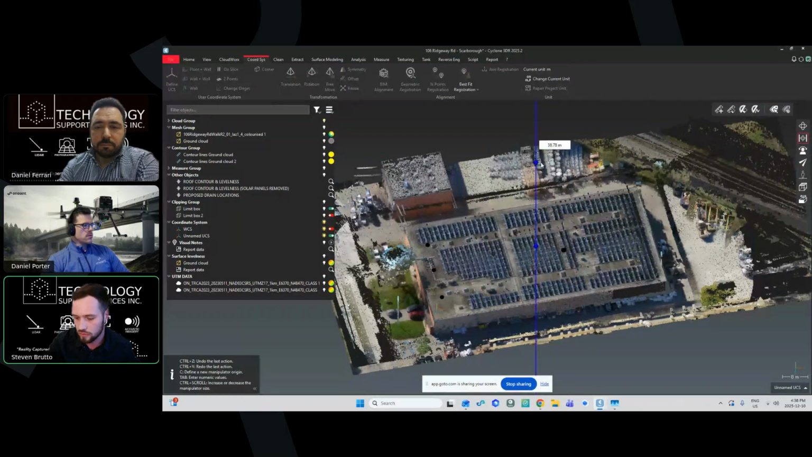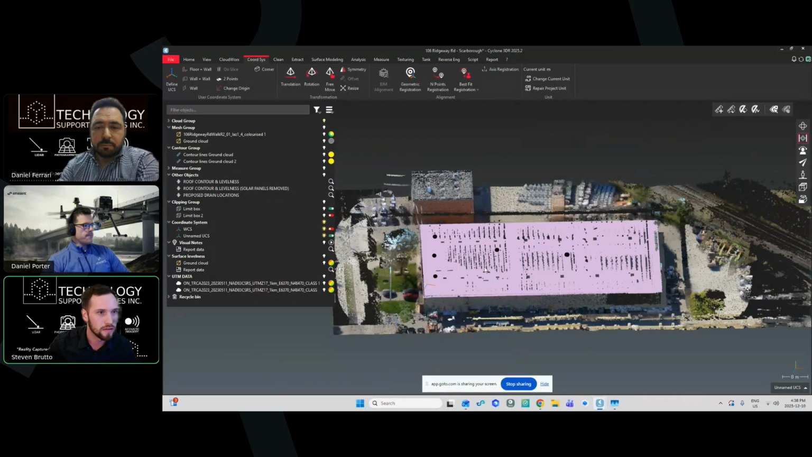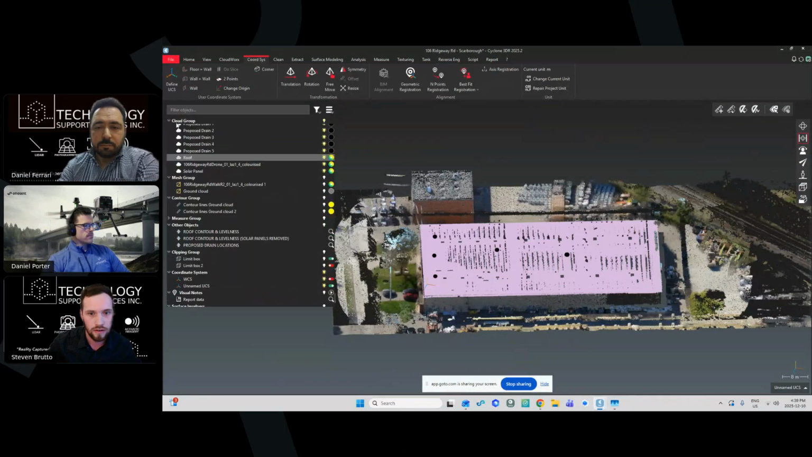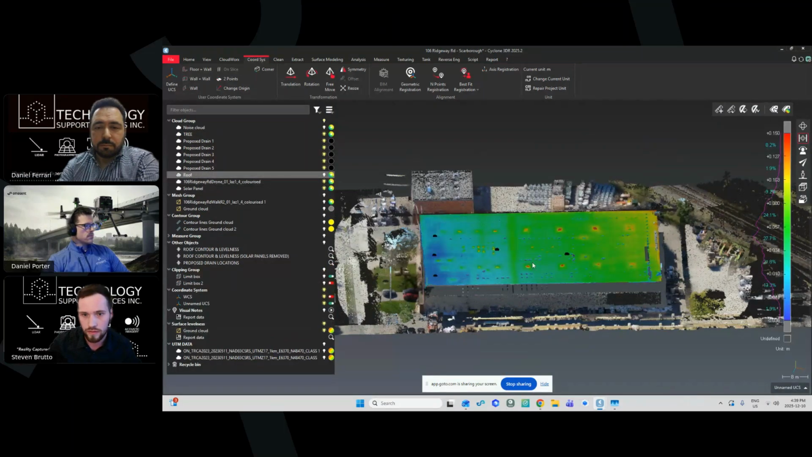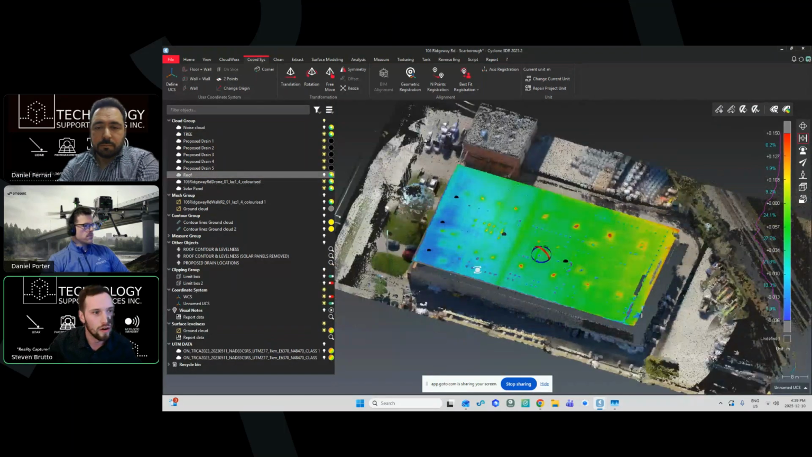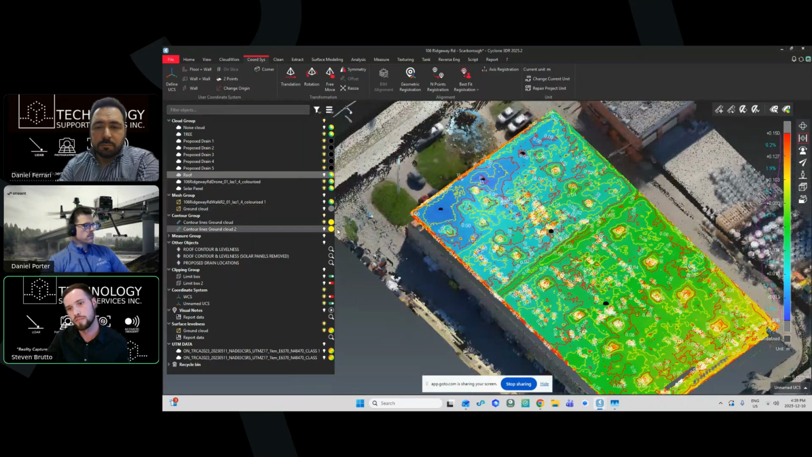So we can remove those, turn off our roof, turn on our elevation data. And then all of this allows for us to also add contour lines. So it looks a little busy, but busy is good because it's a lot of data.